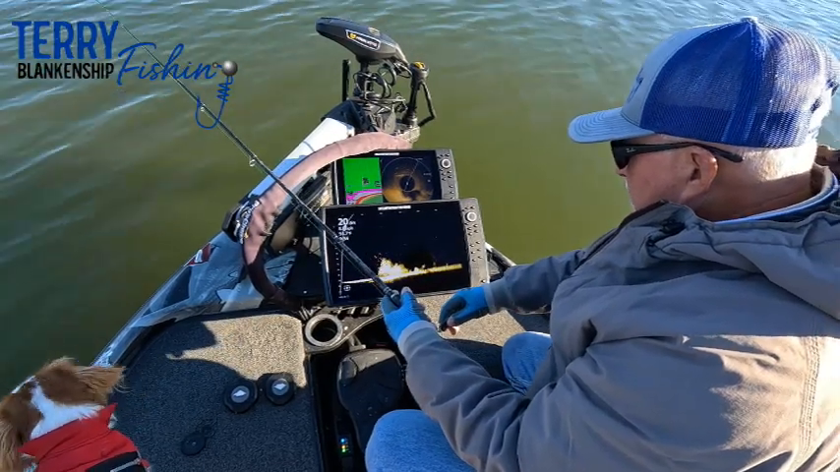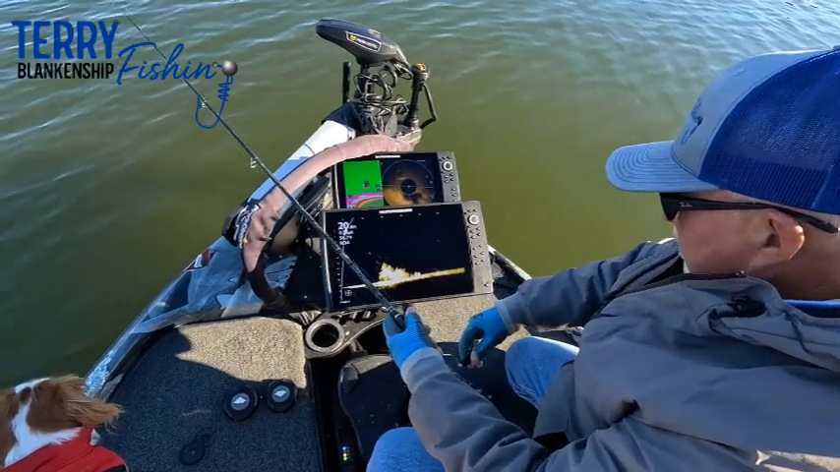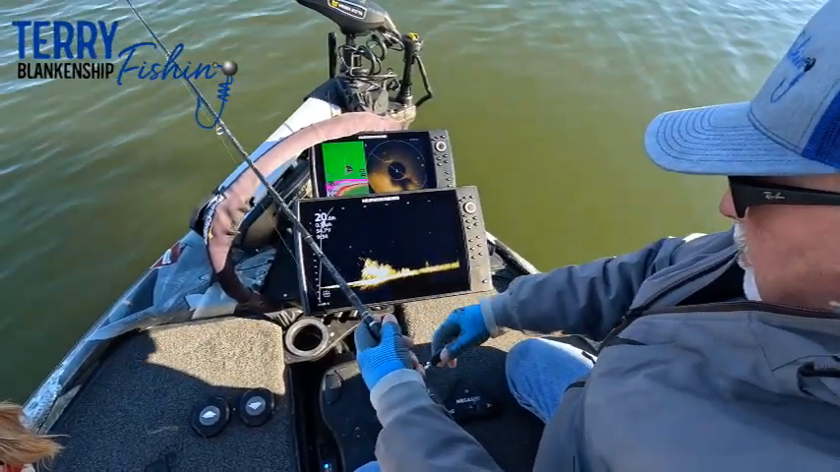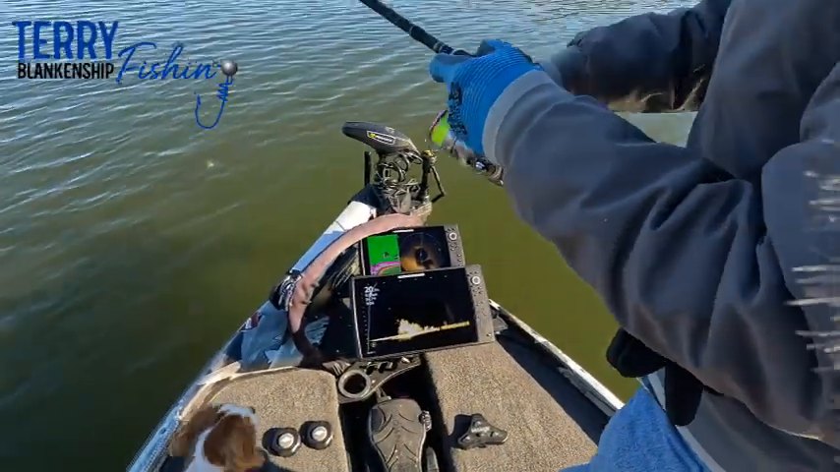Alright, maybe I can get him this time. Alright, I'm right above in the same general area where he was at. Come on out of there, buddy. There he is, I got him. Nah, I did not, the same fish, I don't think.